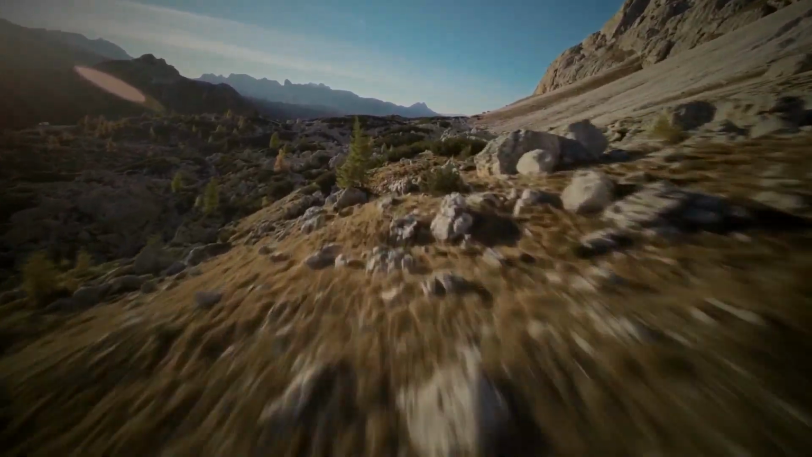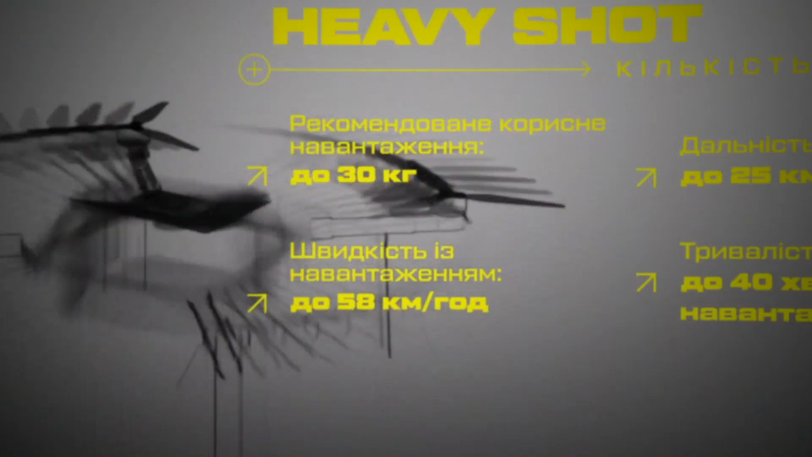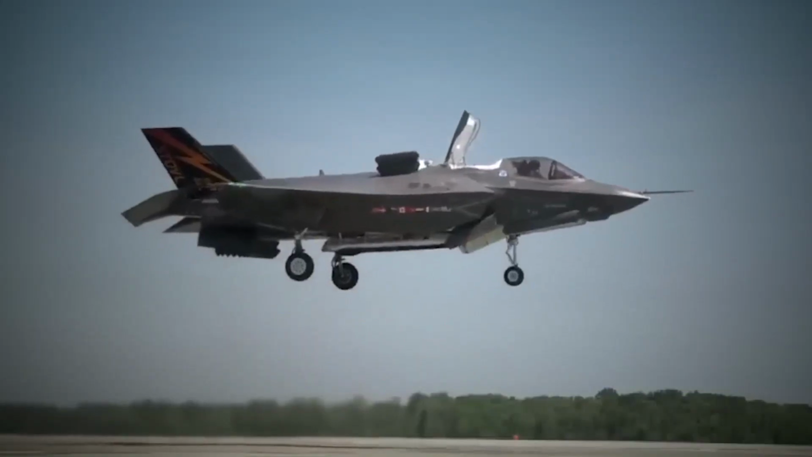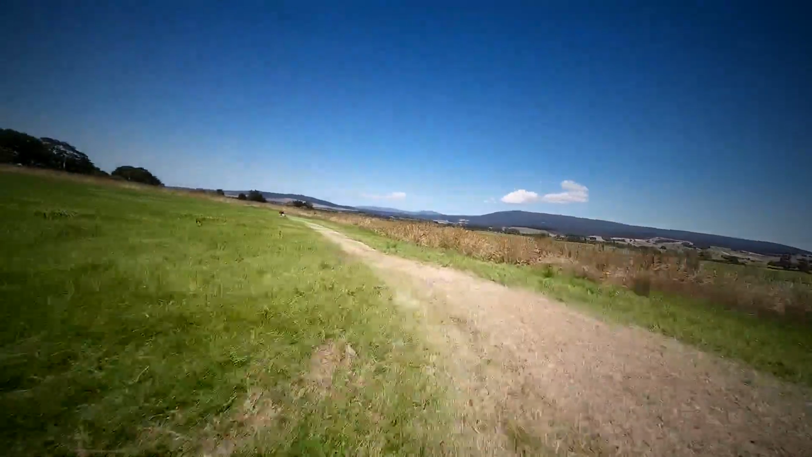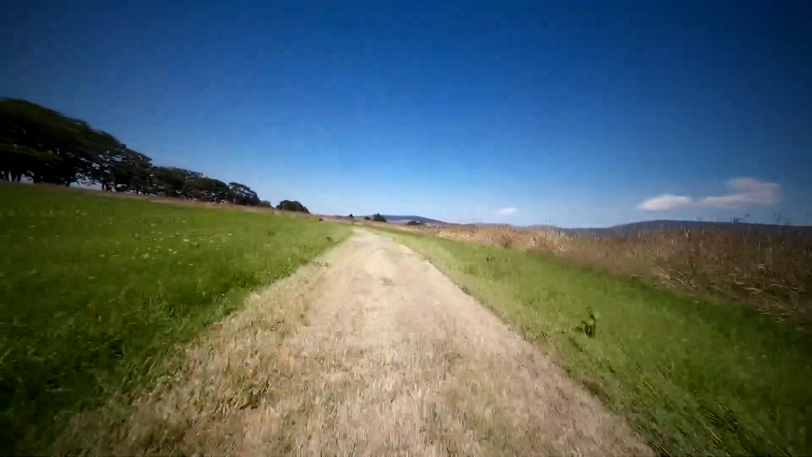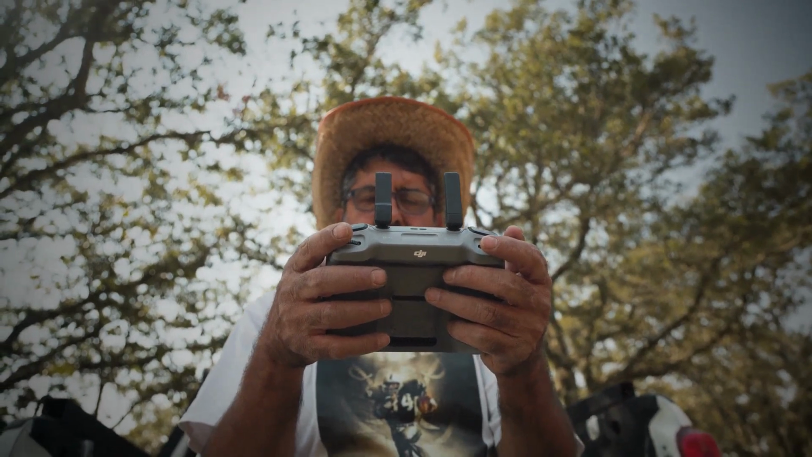Sparrow and Creek had been assigned the eastern quadrant, the stretch of ground between Vovchansk's ruined brick factory district and the Vovcha River, covering a 3-kilometer arc of terrain that infantry rotations had to cross on the way to their forward positions. Their specific mission on November 14th was coverage for a company-size rotation. Approximately 120 Ukrainian soldiers moving in small groups through designated corridors, using pre-dawn darkness and thermal camouflage tarps to limit their signature from above. By 6:30 a.m., most of the rotation had cleared the open ground. The last platoon was 2 minutes from cover.